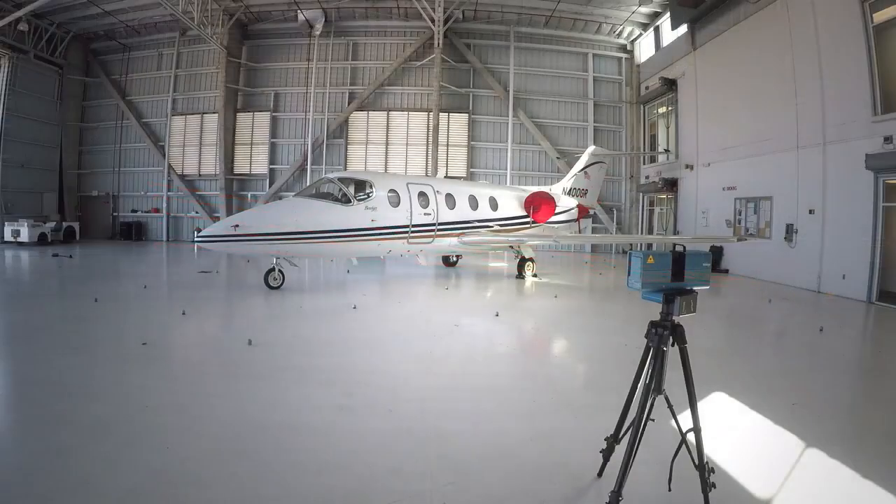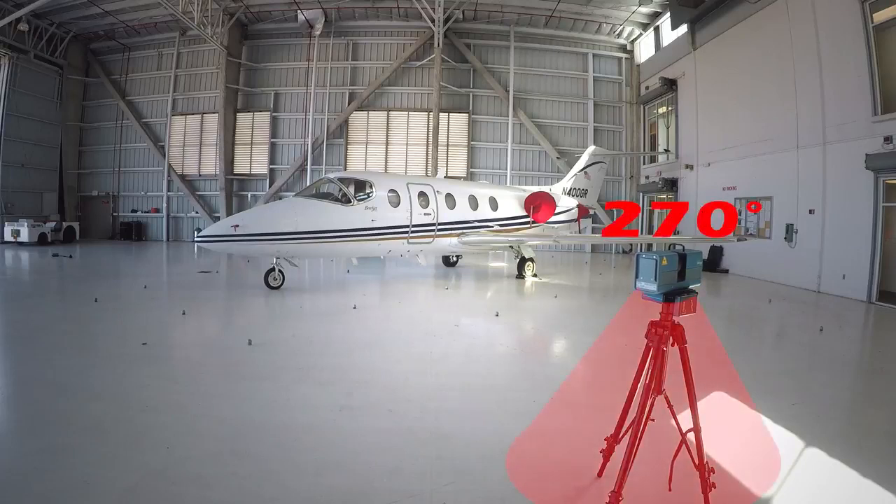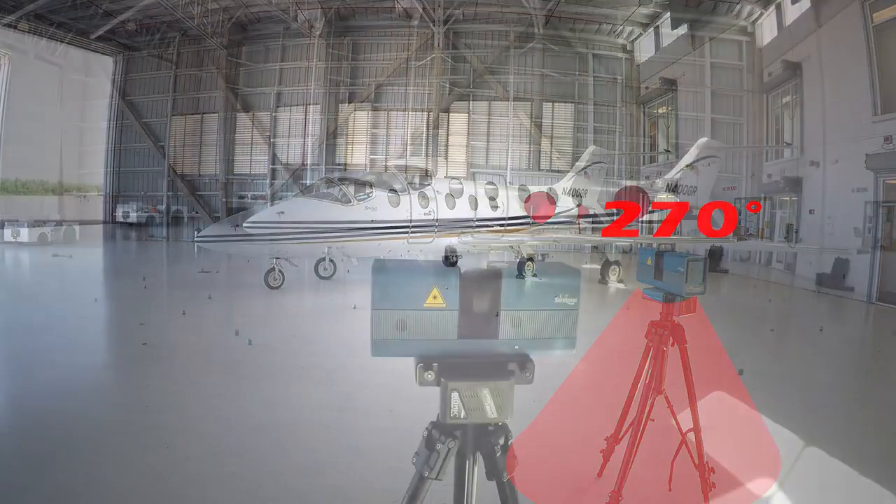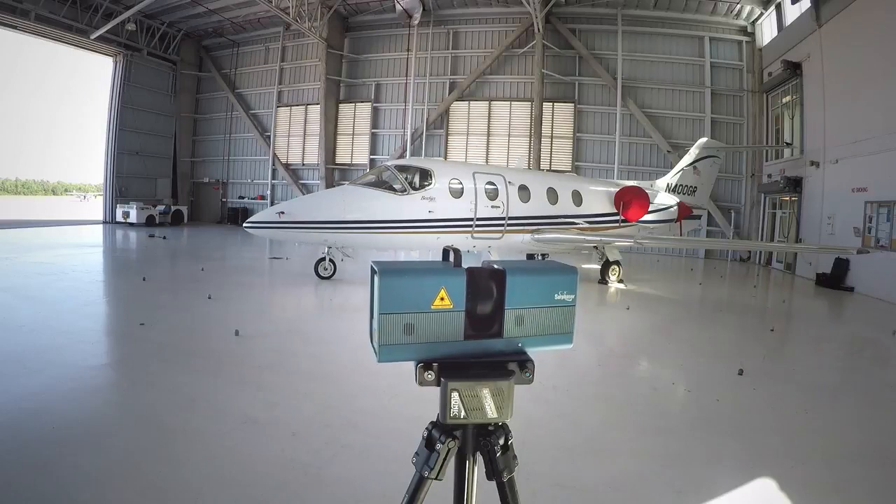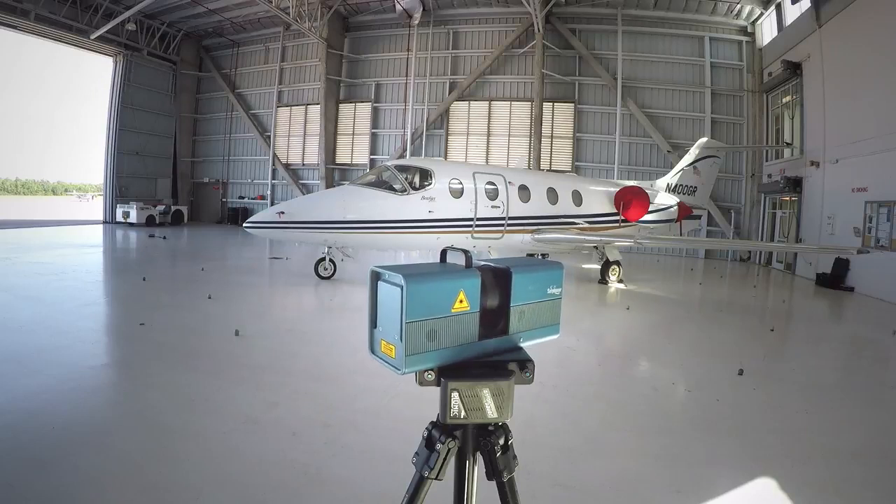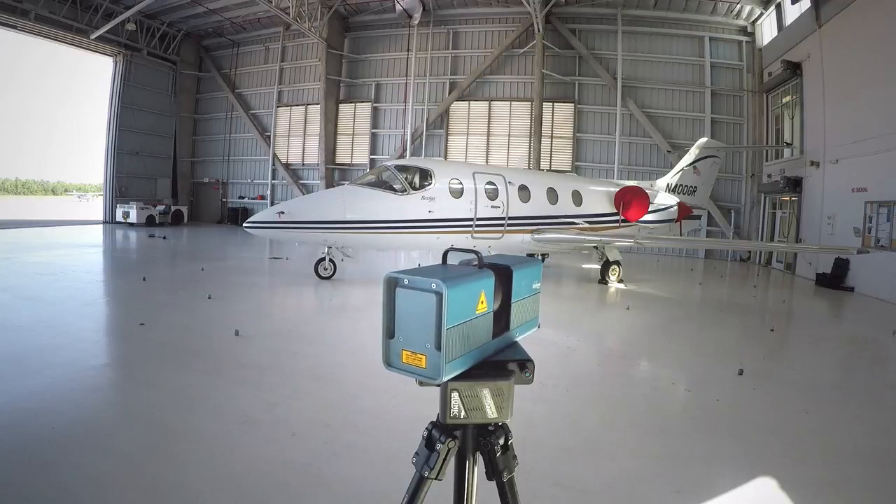So it's firing out up to 1.2 million points per second. It's rotating 360 degrees in one direction and 360 degrees in the other direction. Now, as you can see, it can only collect 270 degrees in the one direction, because obviously you've got the scanner underneath itself there, and it can't scan underneath itself. But again, it's firing out a point, hitting the object, and measuring the distance back, doing this very, very rapidly. So as you see here, it's going to collect everything in this hangar, including the aircraft, the walls, the ceiling, everything.